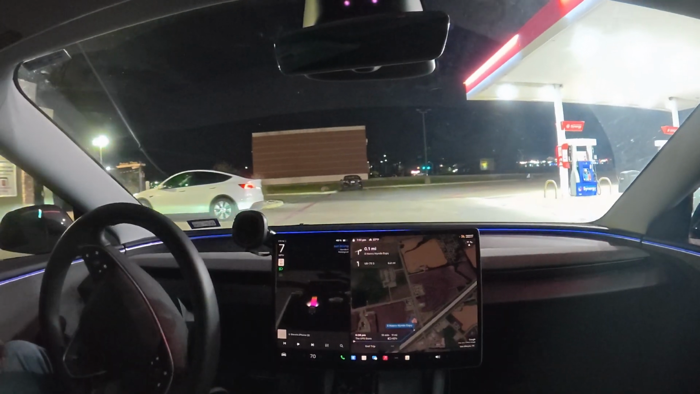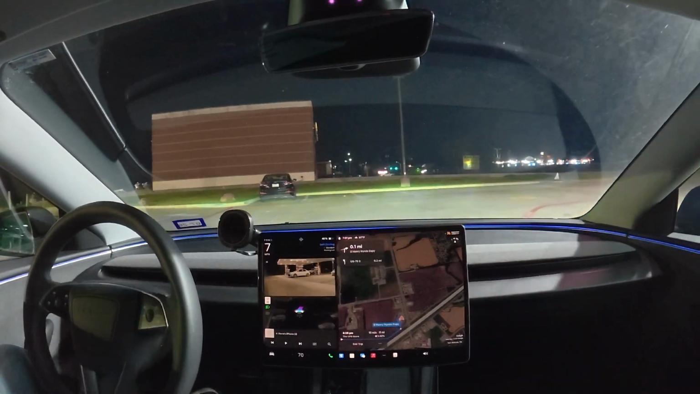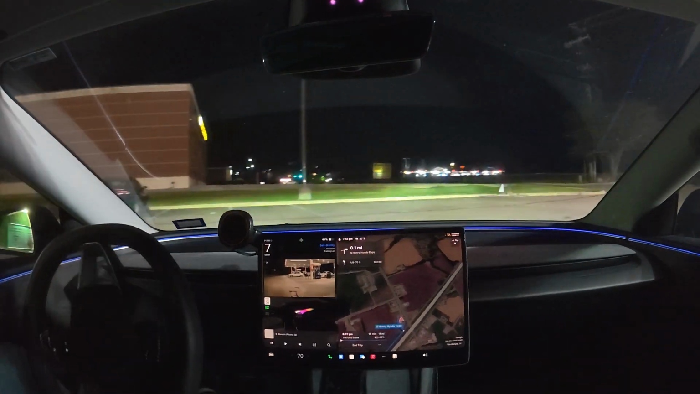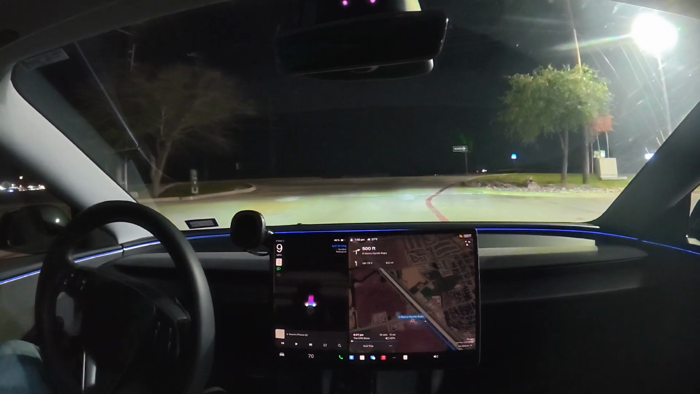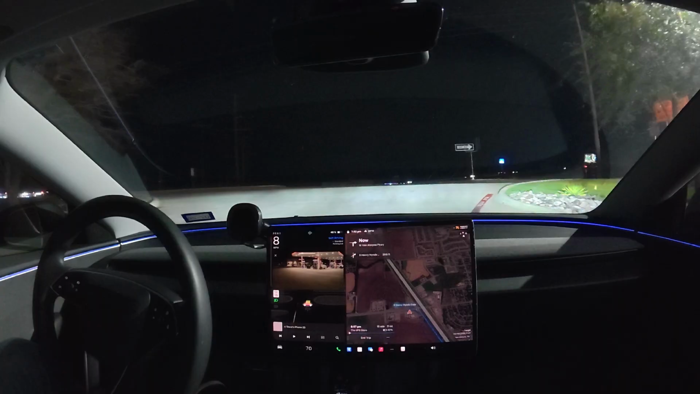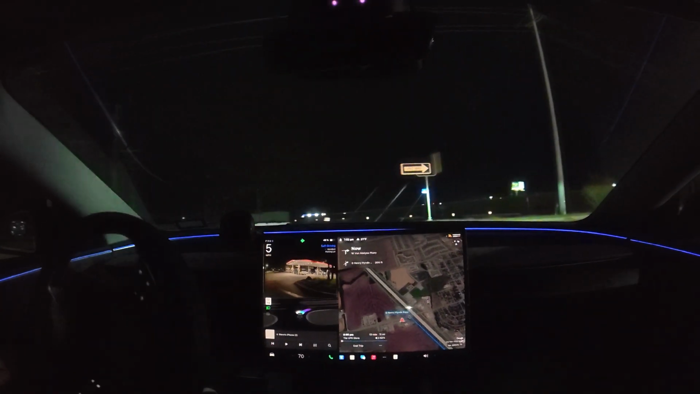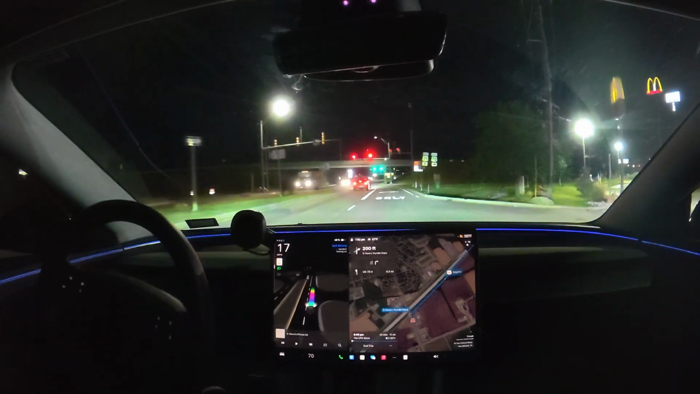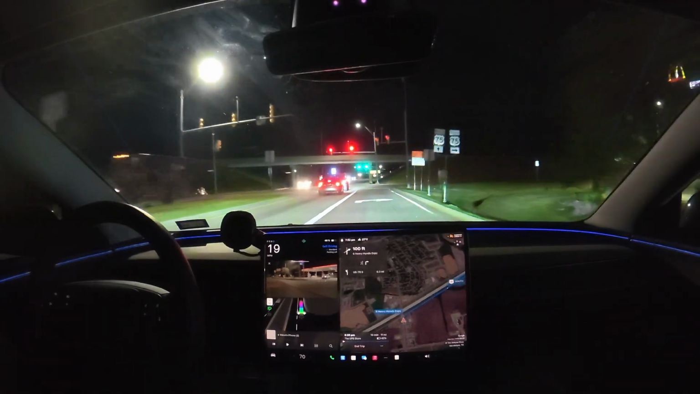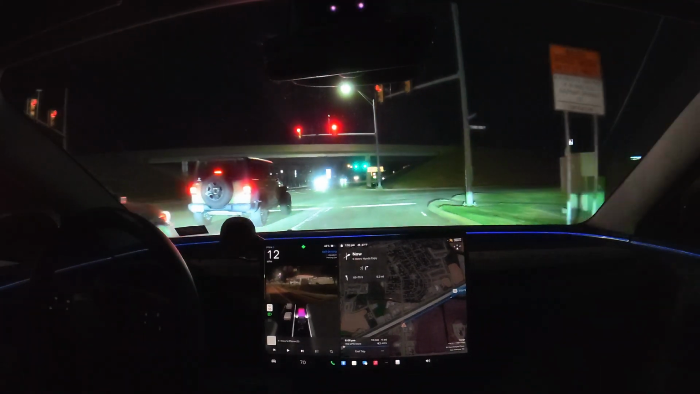This is interesting map data here. Yep, that's going to do so. I'm glad it's doing this, because this is a talking point on 14.2. As soon as 14.2 came out, another regression seemed to be this sudden extra disconnect between the map data and what the car was doing.